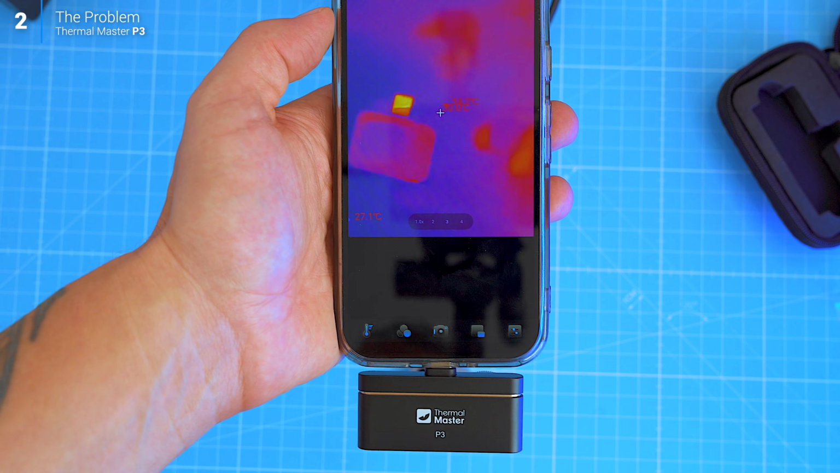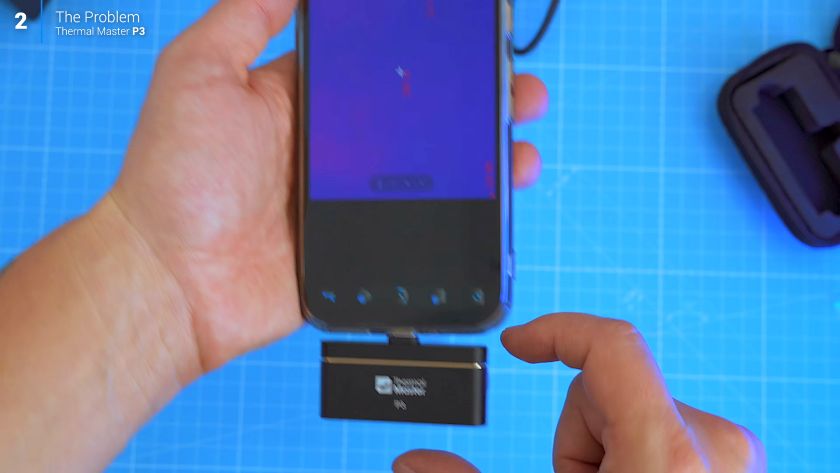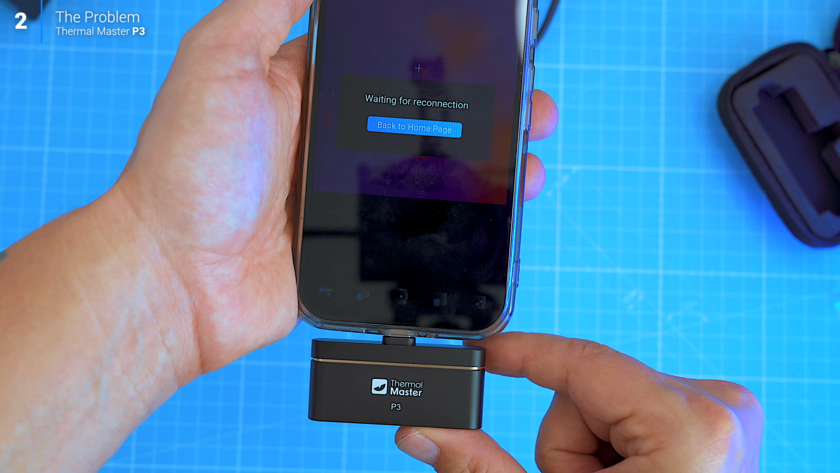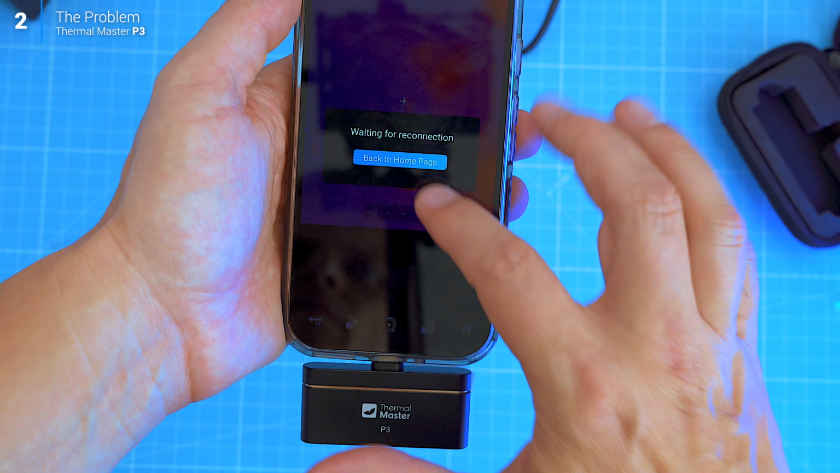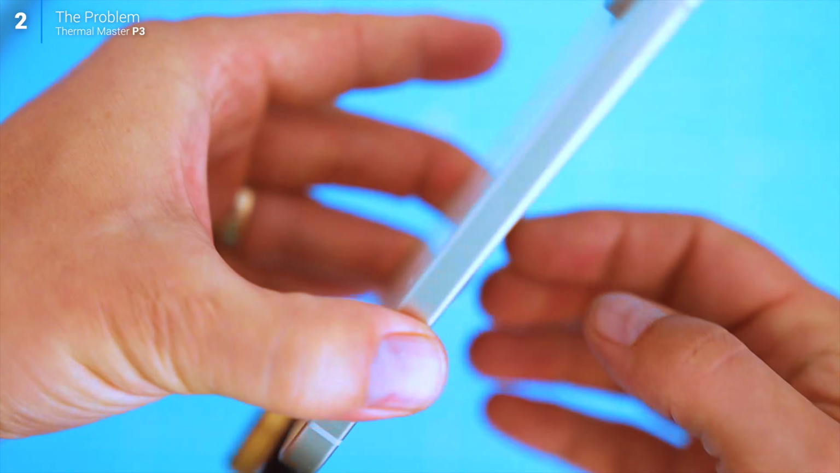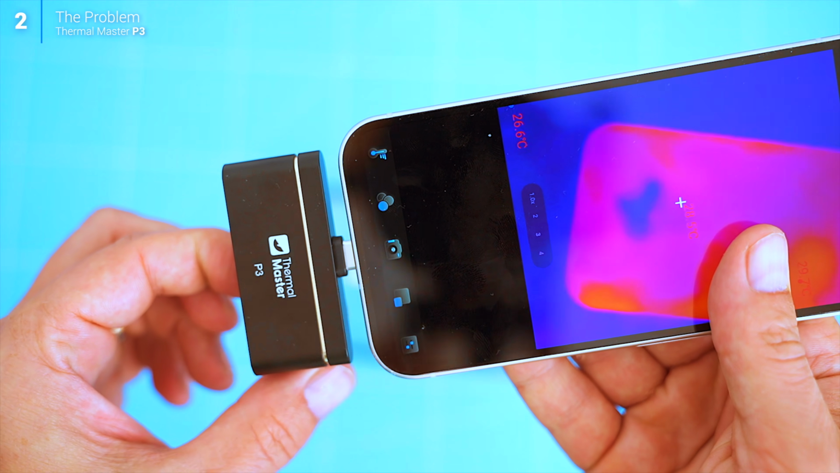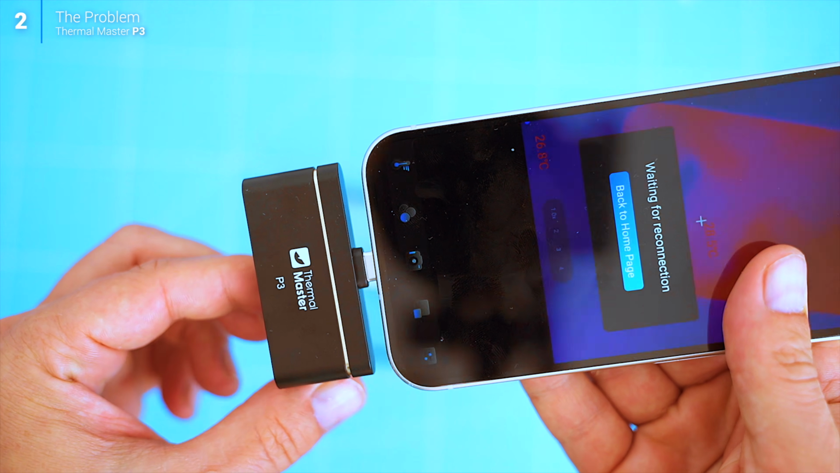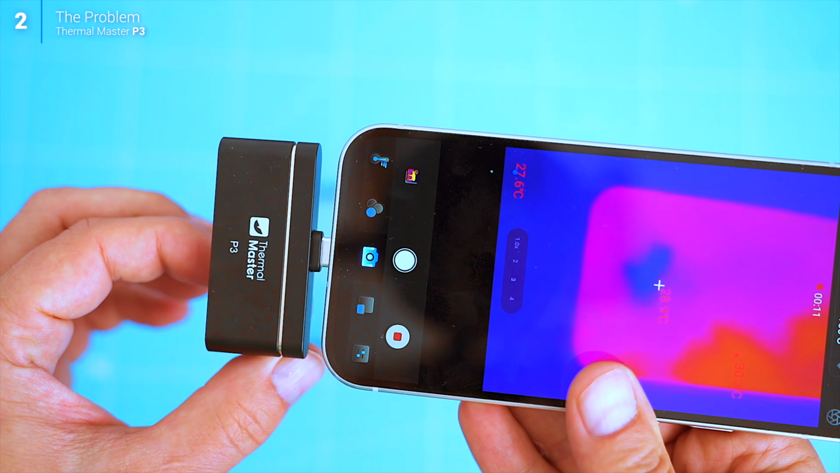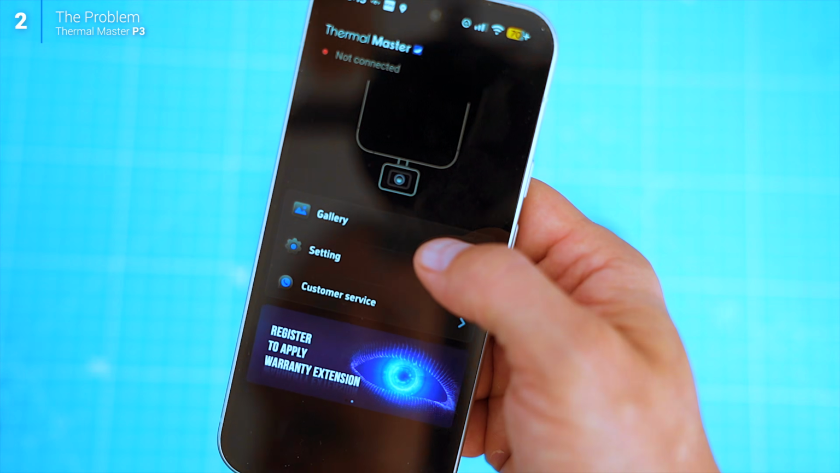The focus ring itself is brilliant. The problem is that when the camera is plugged directly into my phone, twisting the ring often caused the USB connection to break. At first, I blamed my phone case, so I took it off. Exactly the same thing happened. The good news is that any footage you've already recorded is safely saved. The bad news, you then have to reconnect the camera, sometimes even restart the app. After doing that for the 5th or 6th time, it starts getting a bit frustrating.